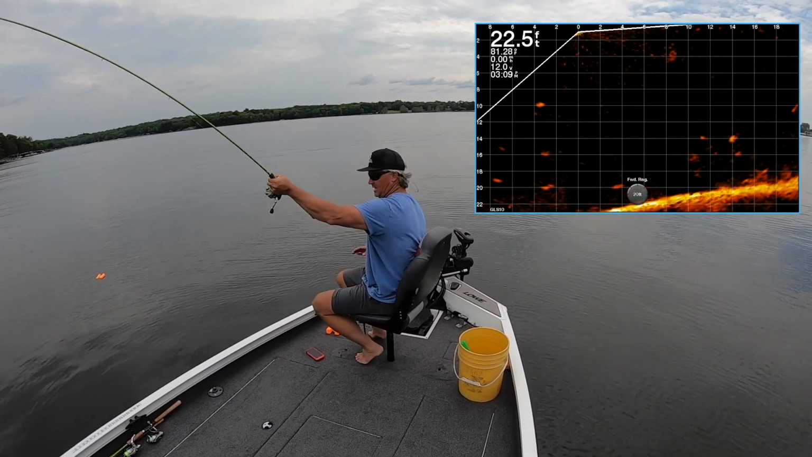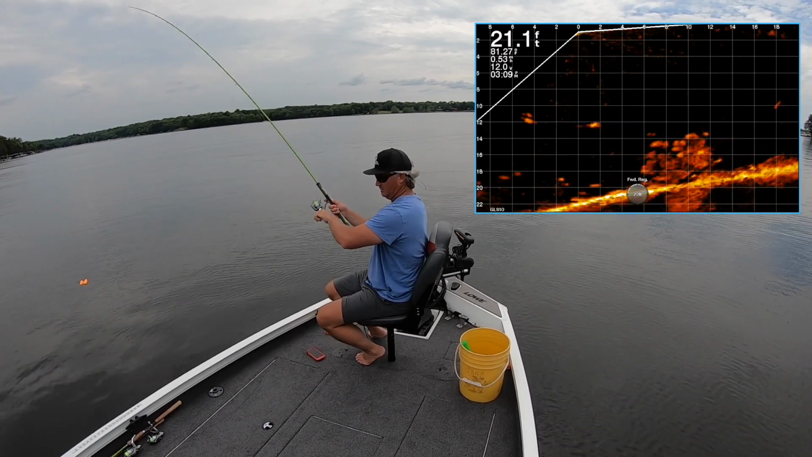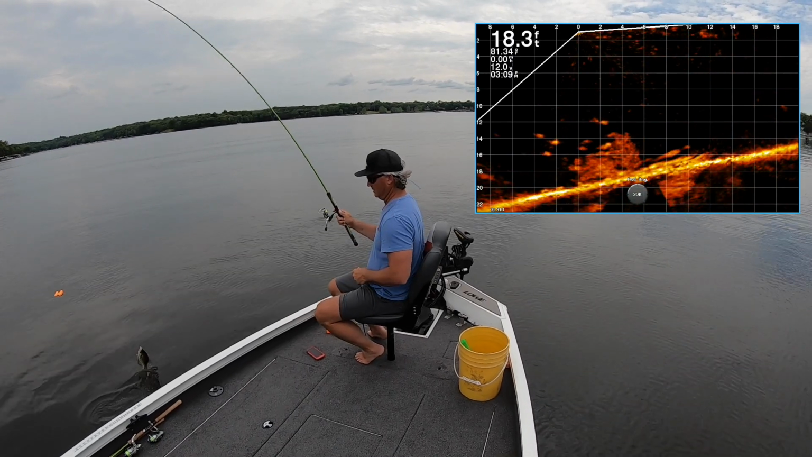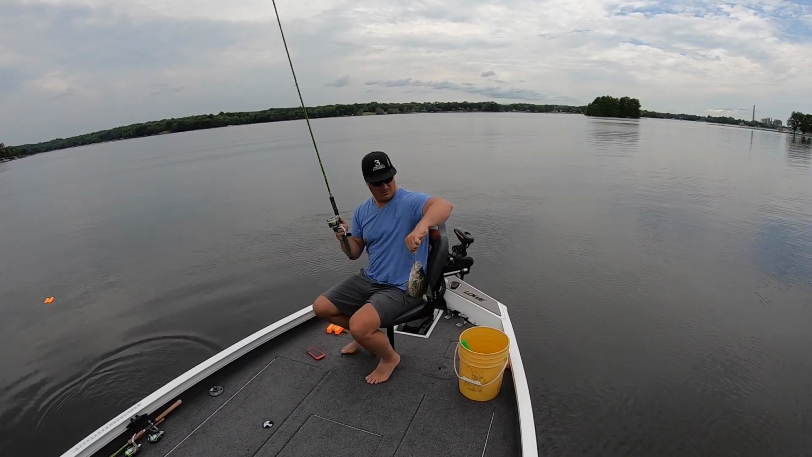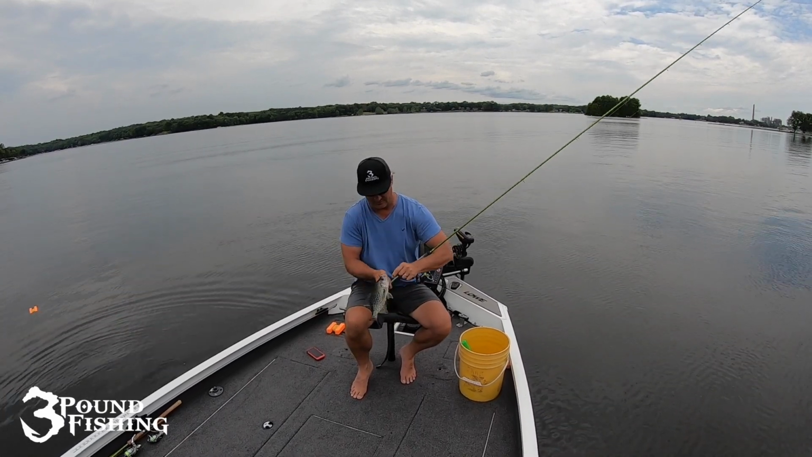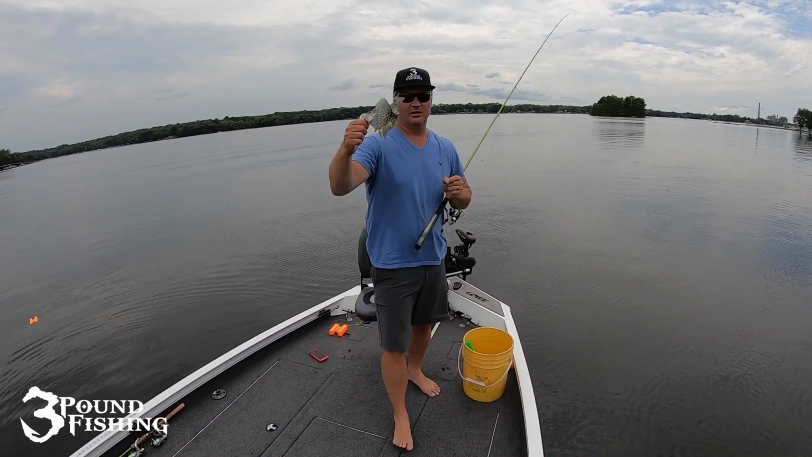Oh my gosh, that's a big fish. Please be a crappie. It is a crappie, just an aggressive fish. Wow. Is that a black nose? Nope, not a black nose. Man, was that aggressive. So there you go.